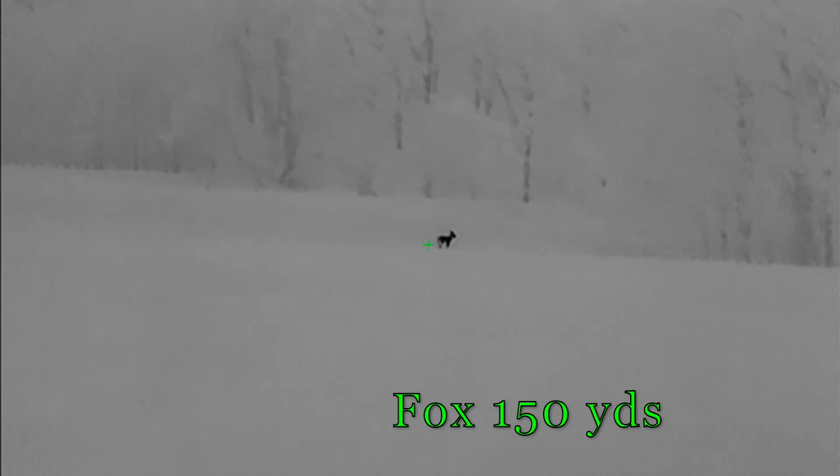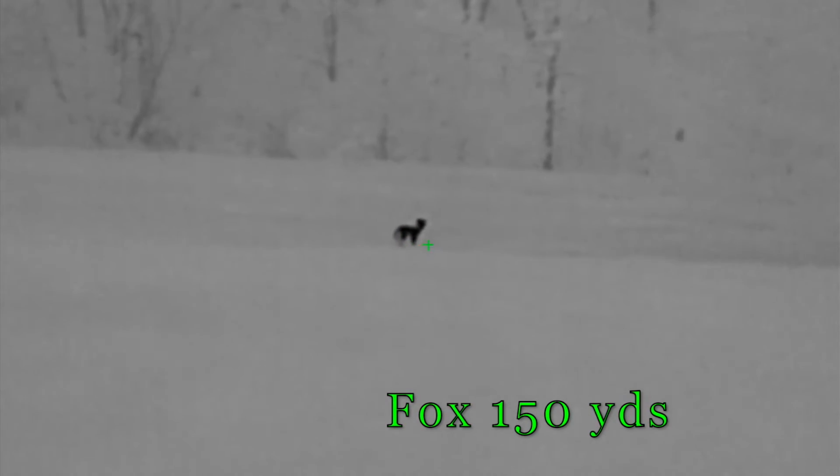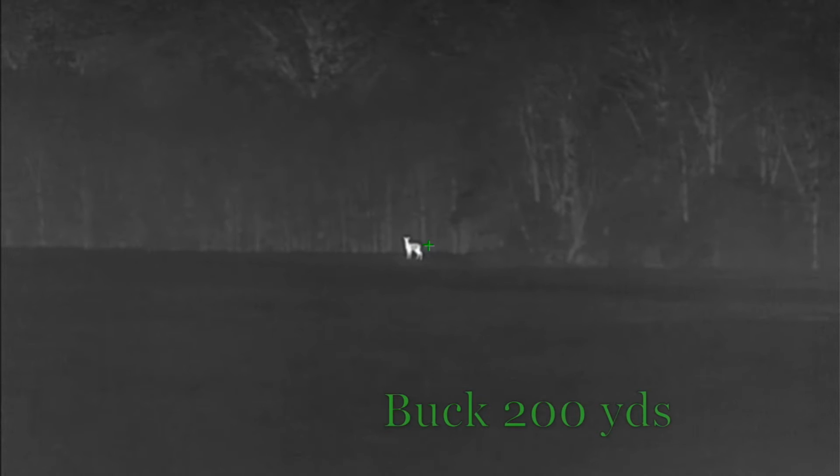I really liked having the 3.5 power magnification, plus combined with this optic's image quality. I mean, it's got really good image quality. Probably for the price point, being over $5,000 and looking at all the optics that go all the way up to $17,000, the Halos, the RS75s, the Pulsar Pro, LRF, XP50 RS, all those are excellent scopes. This one is right there in it. In fact, for $5,500, this may be the best optic image quality wise for the money.